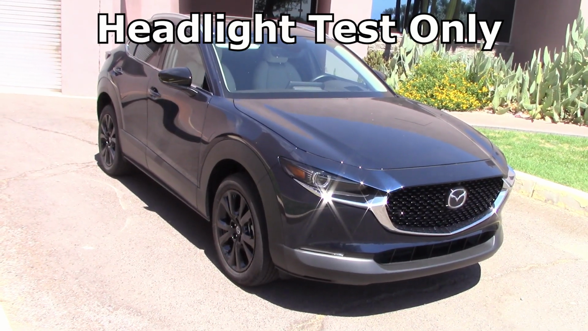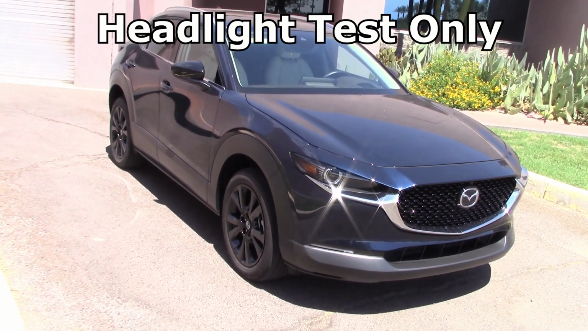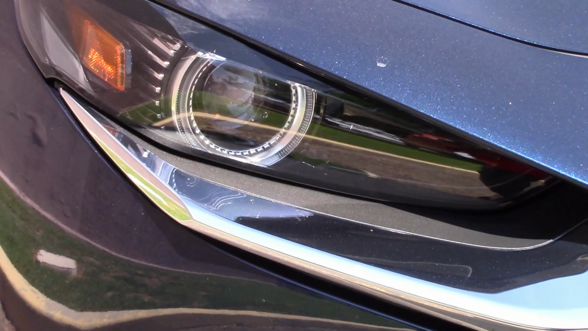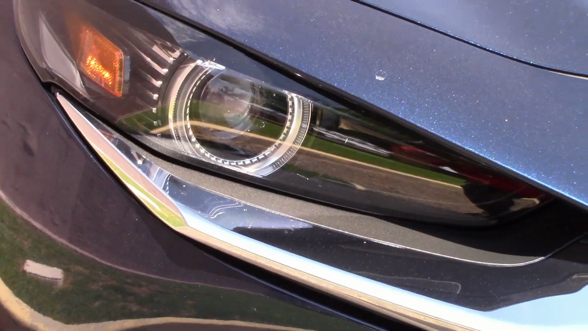Yeah, it looks like Mazda sent us a CX-30 SUV to drive. We're going to do a complete road test on this in another video, but here we're doing strictly night drive, especially the headlight test. Looks like one giant bulb. We'll find out soon enough. So let's give it a go.